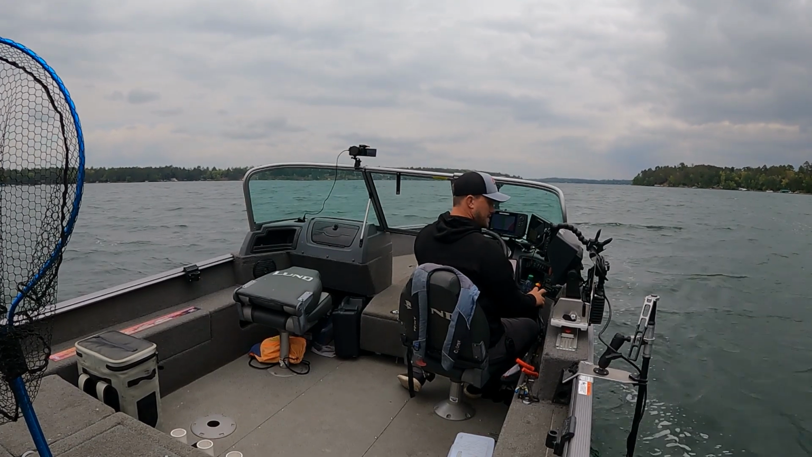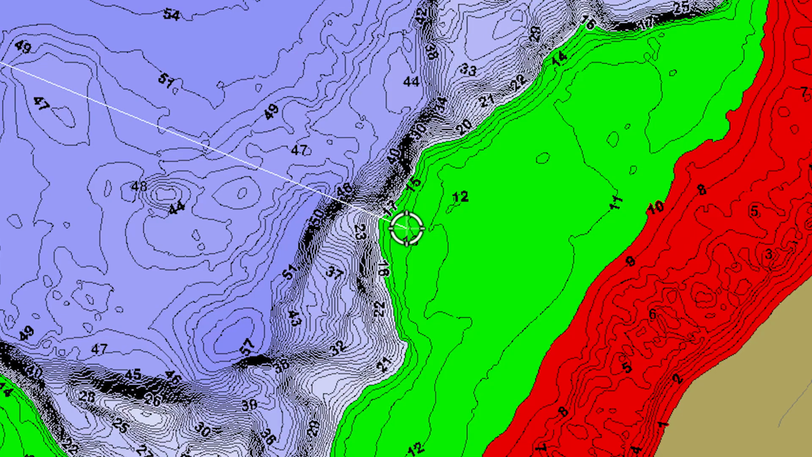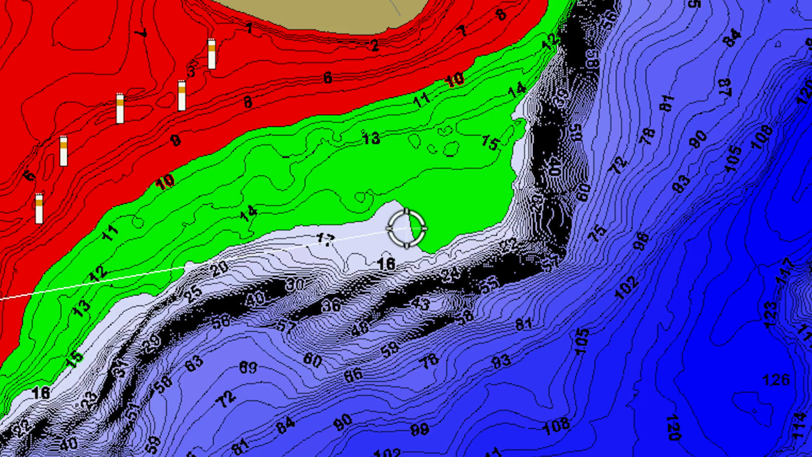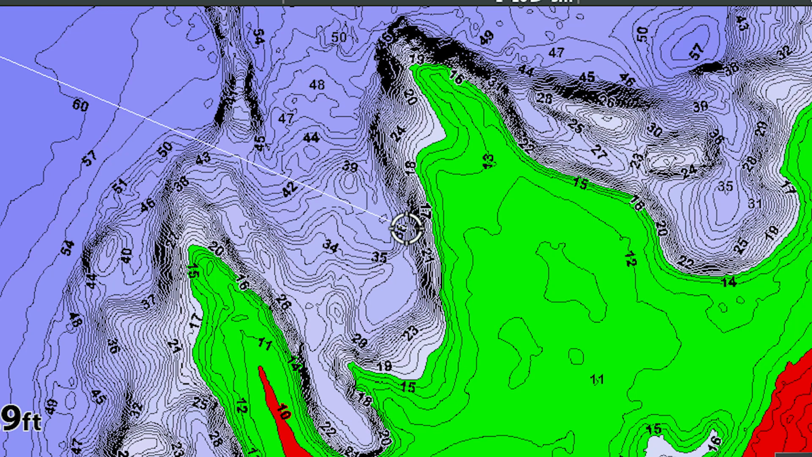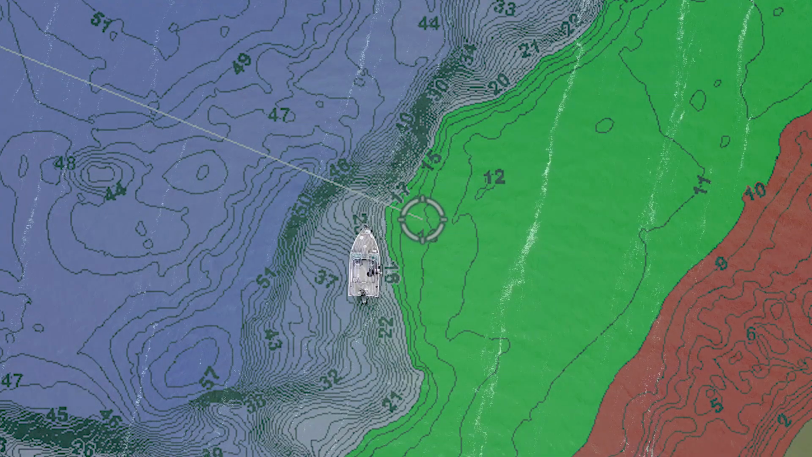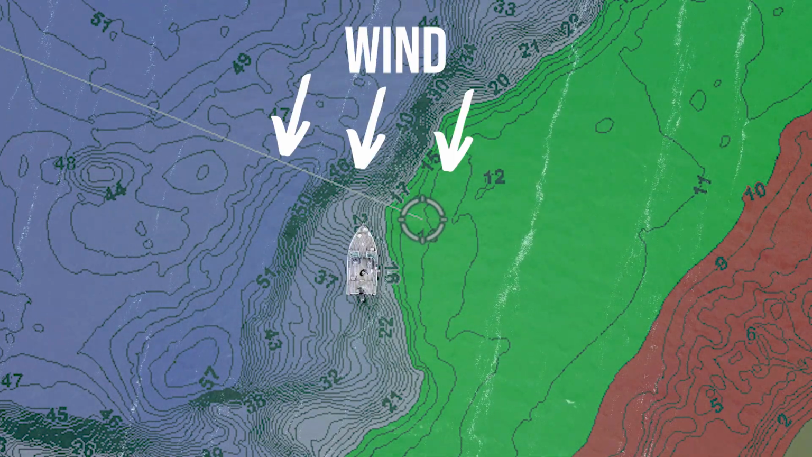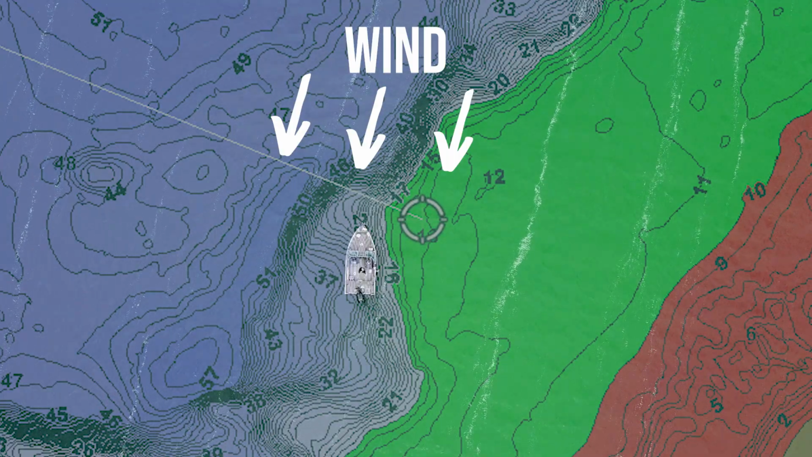All right, so what our plan is going to be is we're going to be going on the edge of these shallower, kind of mid-range actually, maybe that 10 to 15 foot range, these weedy flats. And so I have this big flat off to my right here, and I'm going to be driving into the wind, so that way if I see a group of fish, I can spot lock on them and we can cast to them.